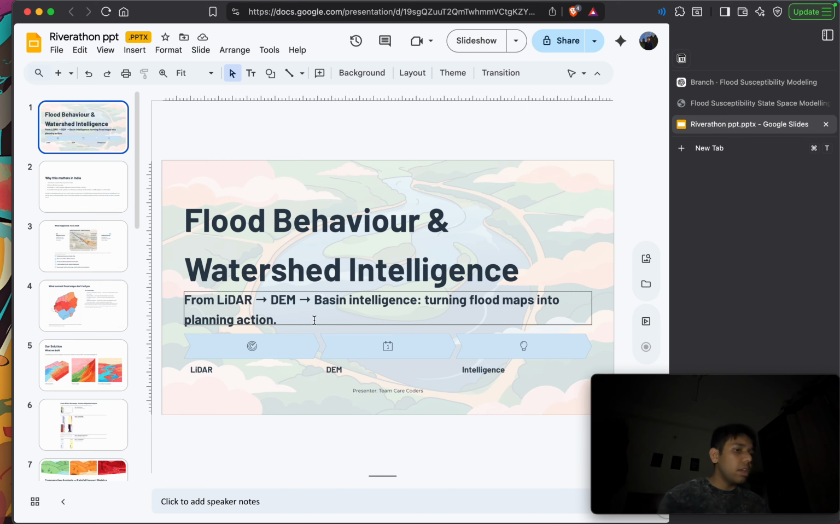Good evening. Today, we're going to talk about a project which is the Flood Behavior and Watershed Intelligence System. This project is built on LiDAR and it aims to make a water simulation system that can predict when a flood is going to happen before it actually happens, and it is better than the data that we get from the current system, which is based on geospatial data. So let's see how it goes.